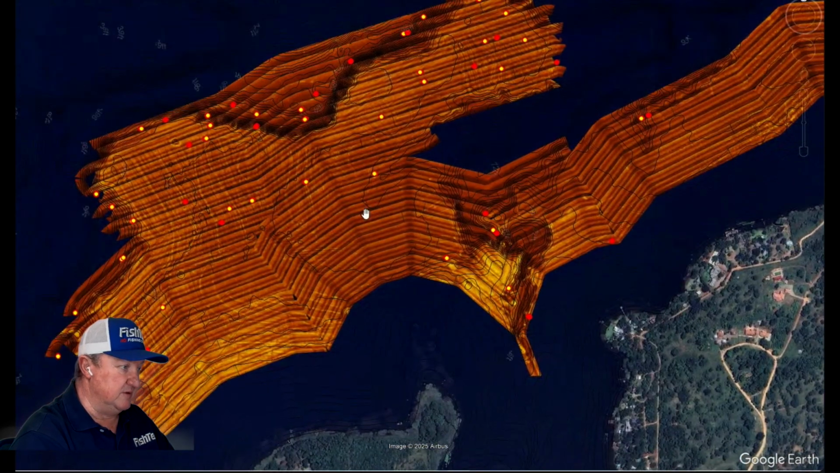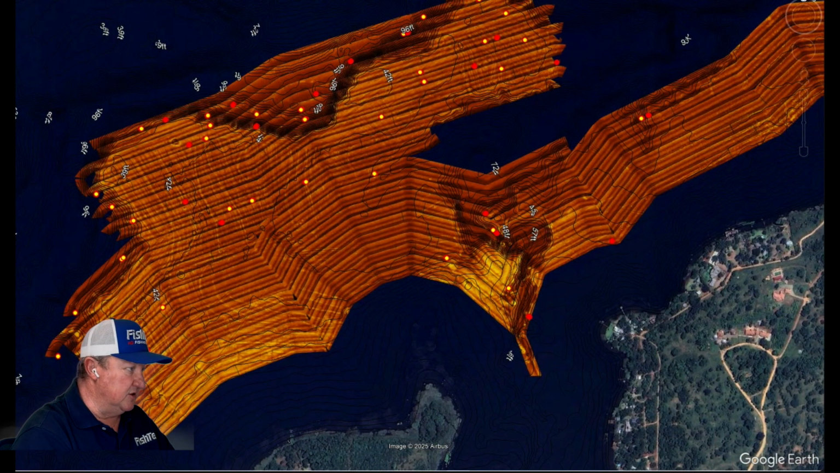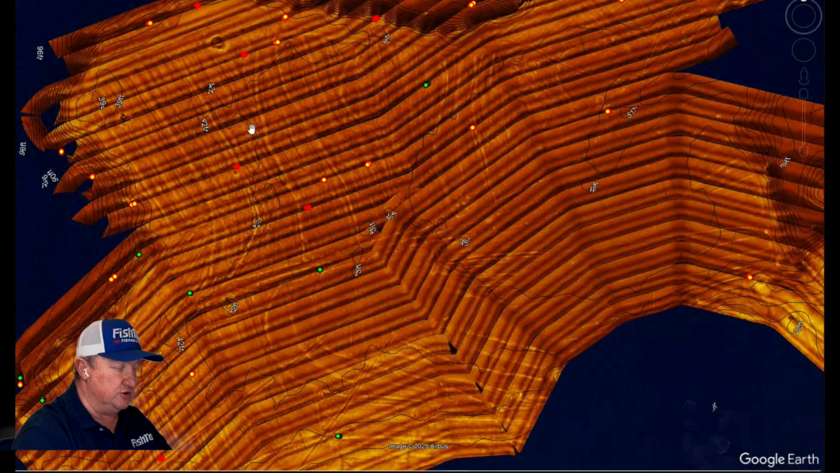Come back over this way. Let's go to the next one now. We got the 30 to 40 foot range. Okay, these ones now in this area here, we've got a 42 foot depth here. So if I turn these on and off here, you're looking at fish that are pretty close to the bottom. These fish are pretty much close to sitting on the bottom.